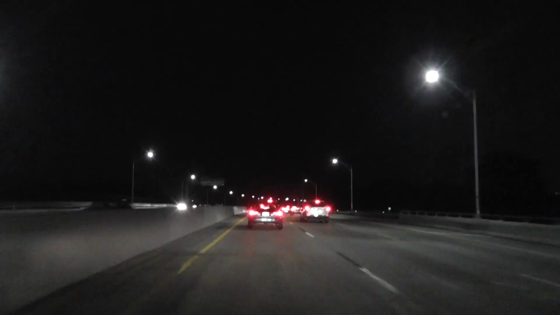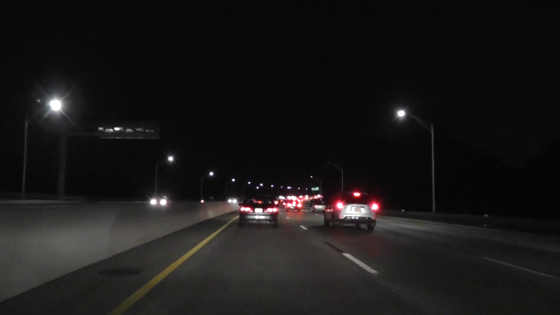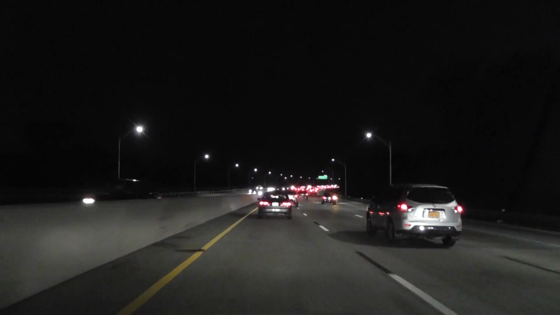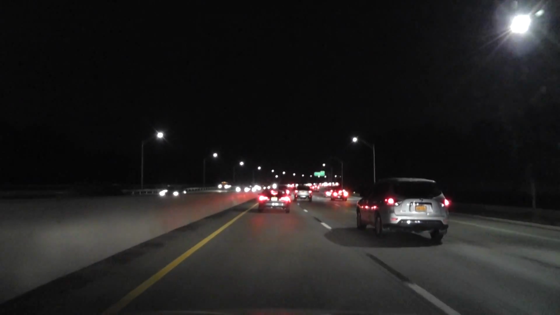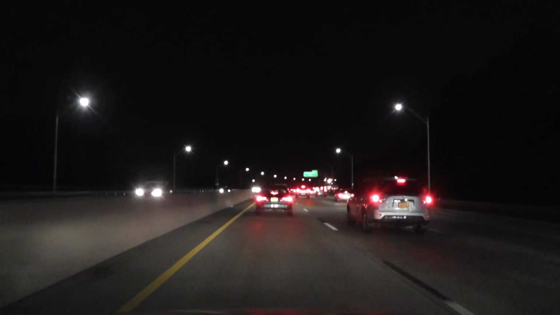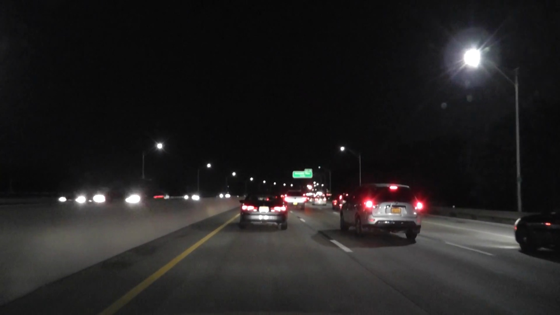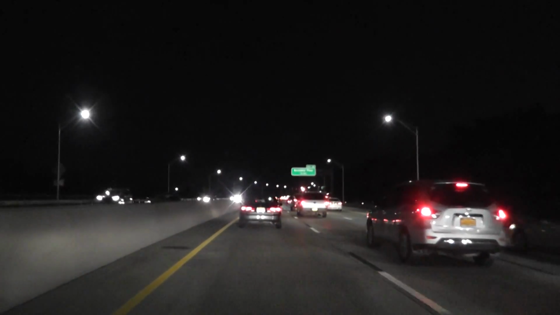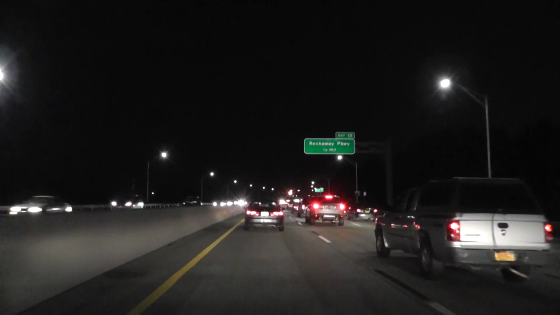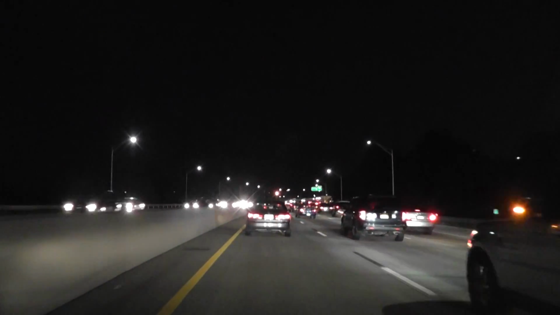And now 11 p.m., there shouldn't be too much traffic unless something happens, and I see already the traffic is slowing down. So I don't know what's going on. Hopefully this is just for a little while. It shouldn't take that long, but so far it was good. And usually at this time I don't get stuck anywhere.